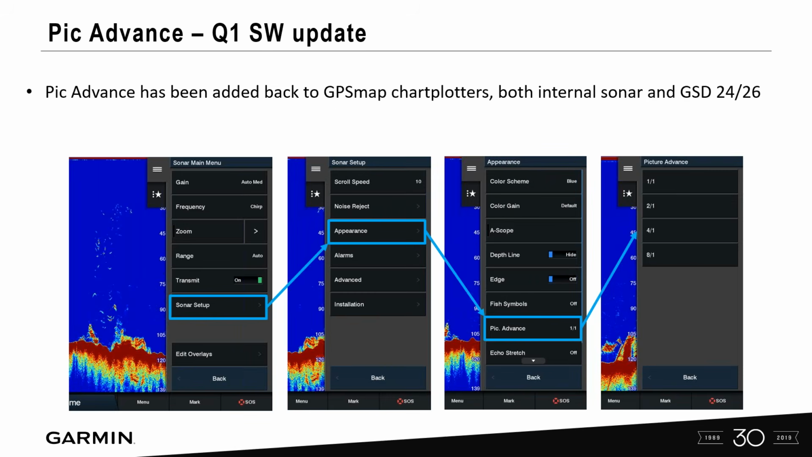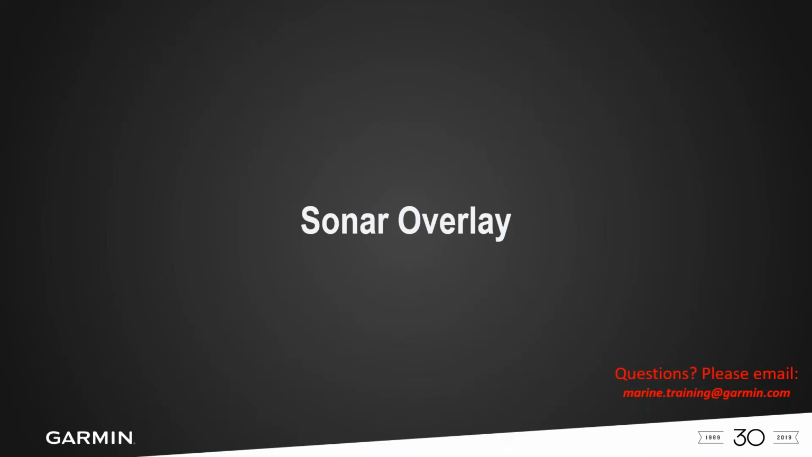Picture advance. So we actually had this feature in some of our series a few years ago when we brought this back. And so when you do your current software update, you're going to be able to see this setting under the sonar main menu under appearance, picture advance, and I'll dig deeper into what those picture advances mean there from the 1.1 all the way to the 8.1 in part two.